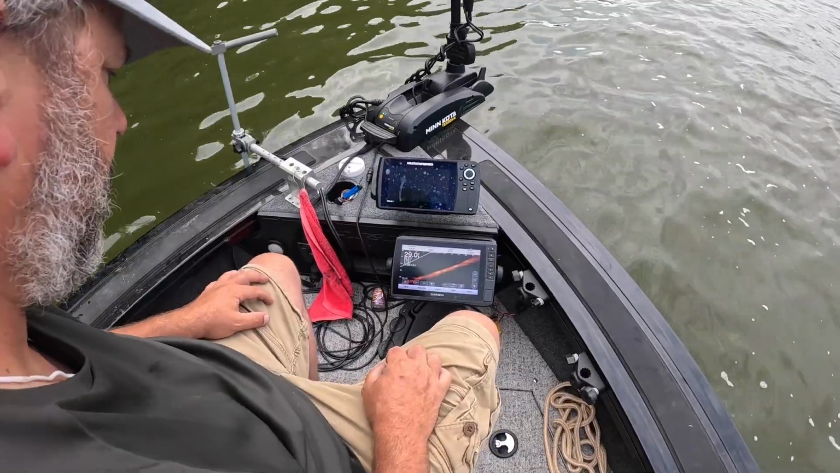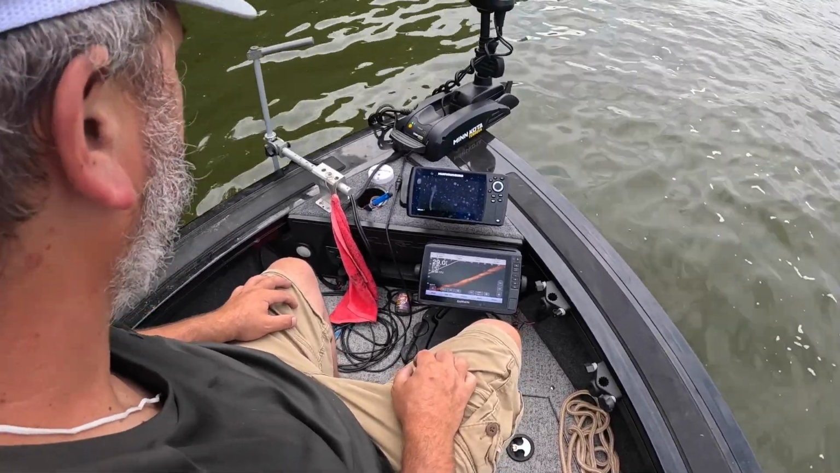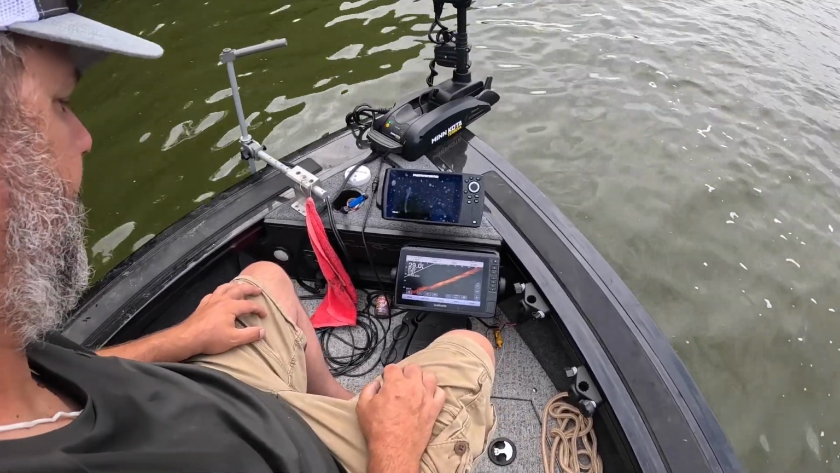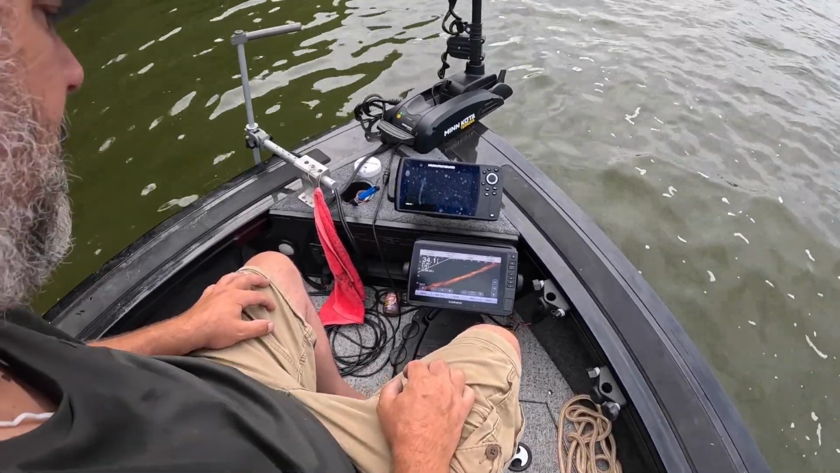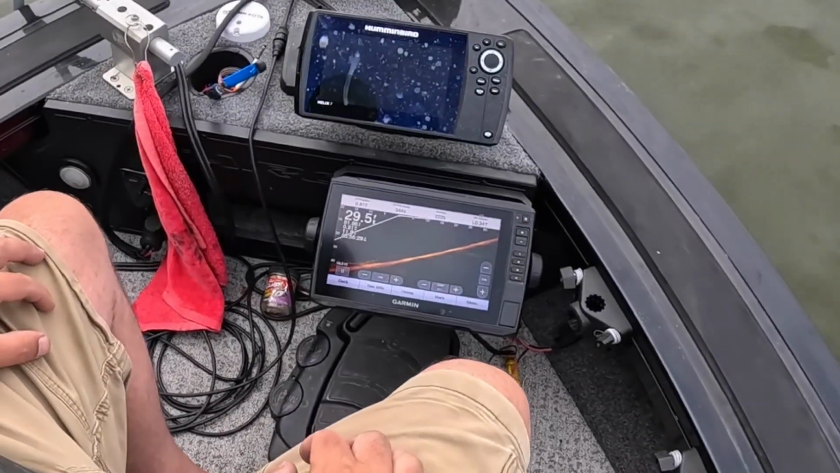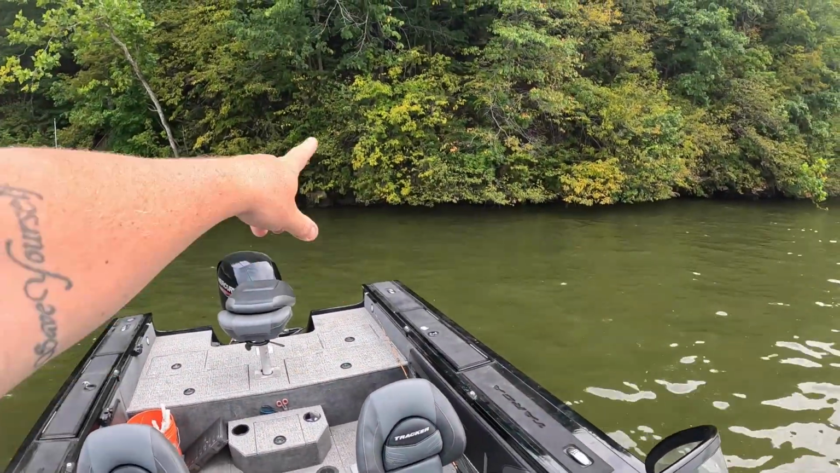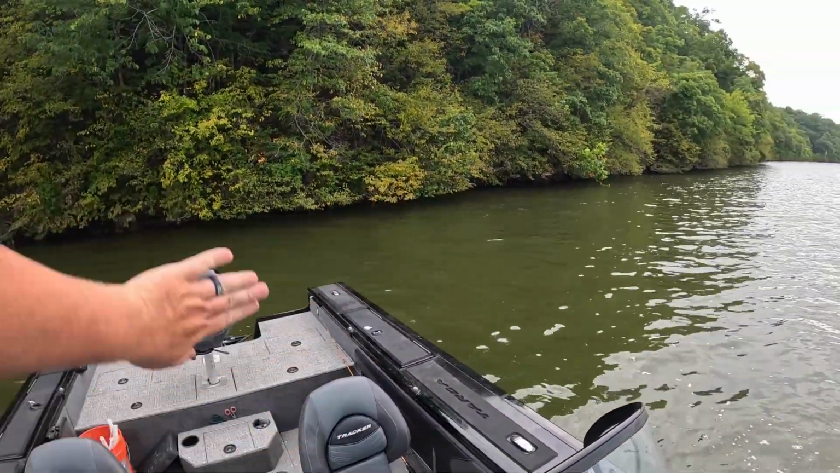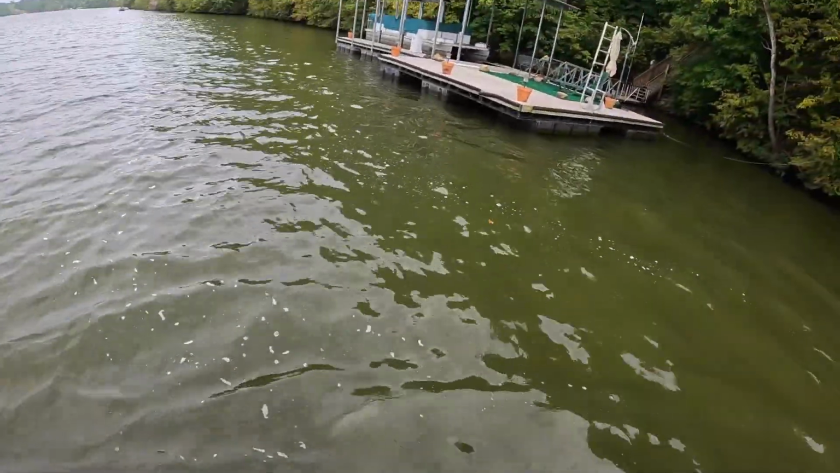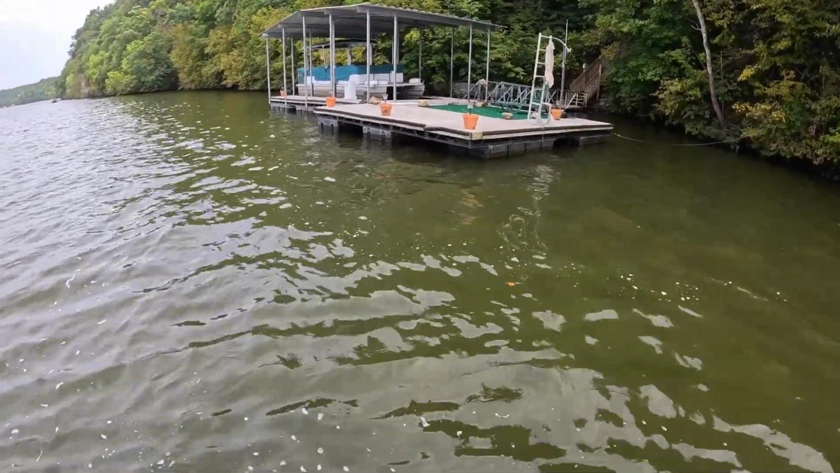So on the live scope, it looks like there is a really, really small possibility of a brush pile in about 40 some foot of water. And you can see how, I don't know if you guys can, I can probably zoom in, but you see the transition, how steep that is going from 40 foot to 10 foot, like out of nowhere. It's just right here. Within like a 10-foot distance, it goes from 40 foot to 10 foot. It's a pretty steep climb. But it's right here off the corner of this guy's dock, it looks like. There might be a small brush pile.